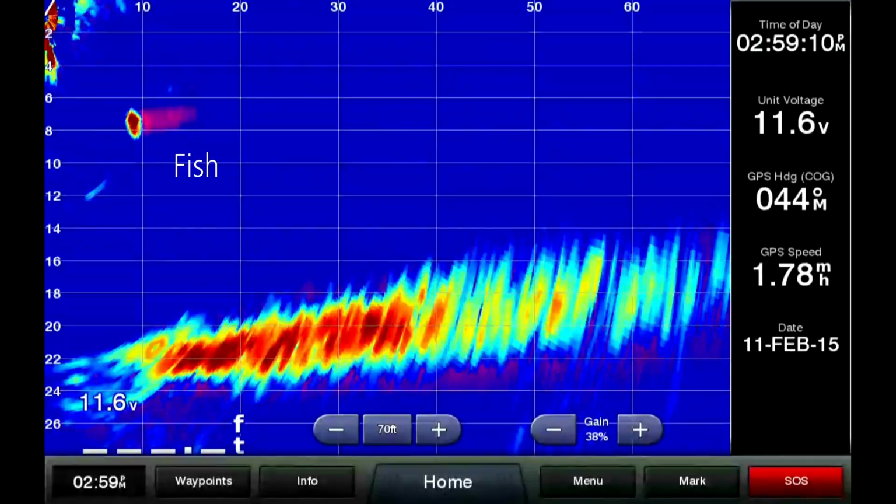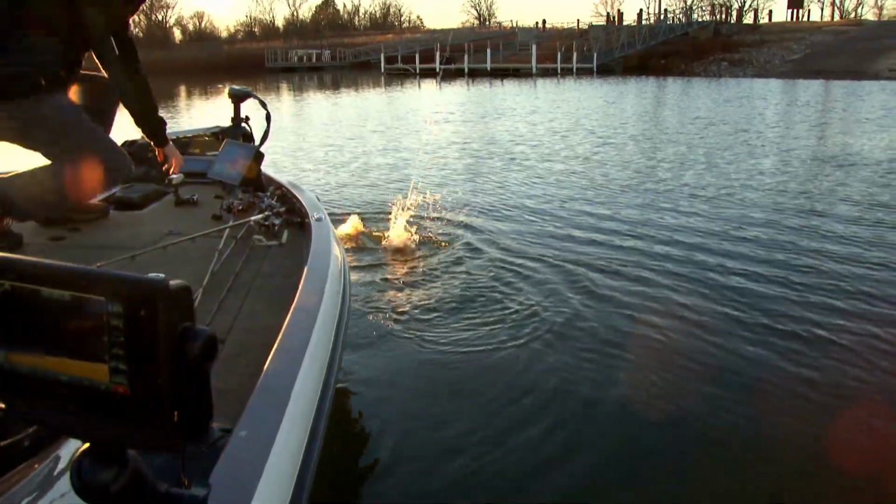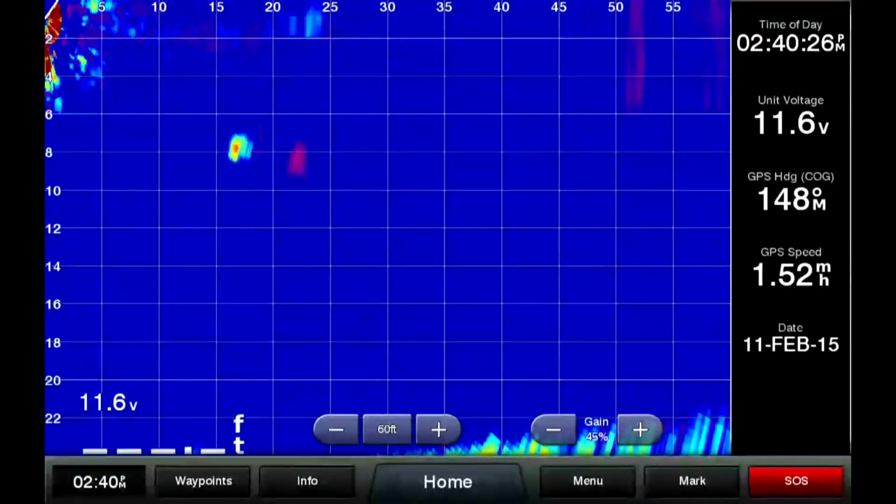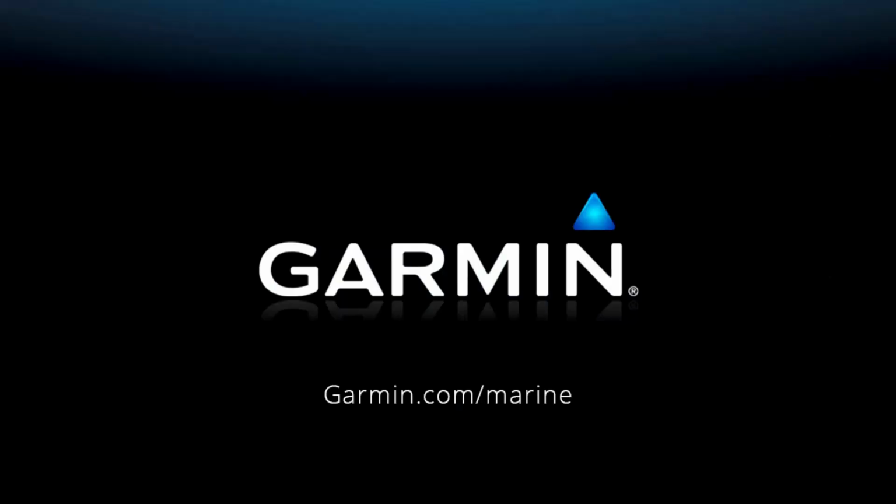This truly does change the way fishermen will fish. When they can see fish in real time, they can see structure in real time, and just throw their bait where they need to throw it, where the fish are and where the structure is. It truly does change the game for fishing. Panoptix is going to be one of those technologies that you're going to see more and more anglers with every season.